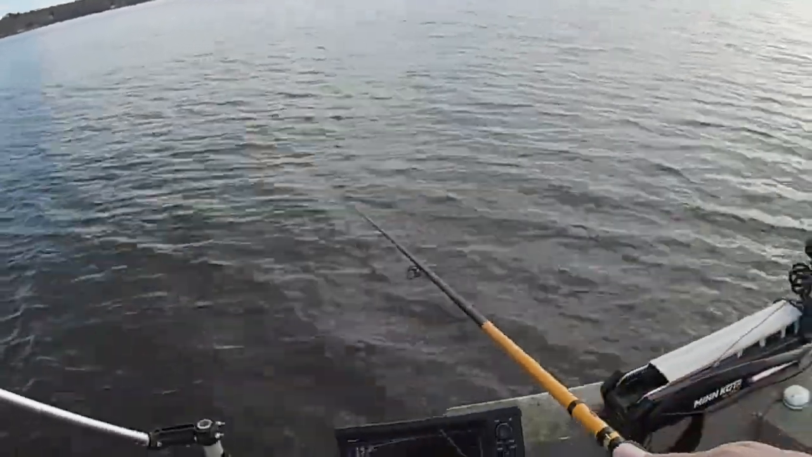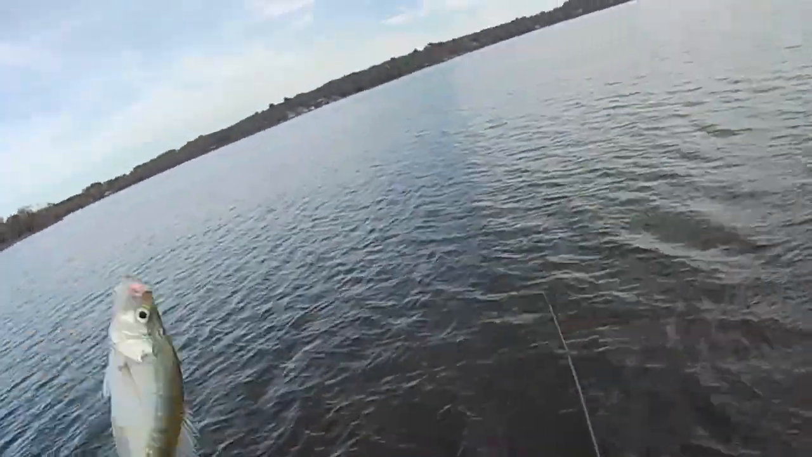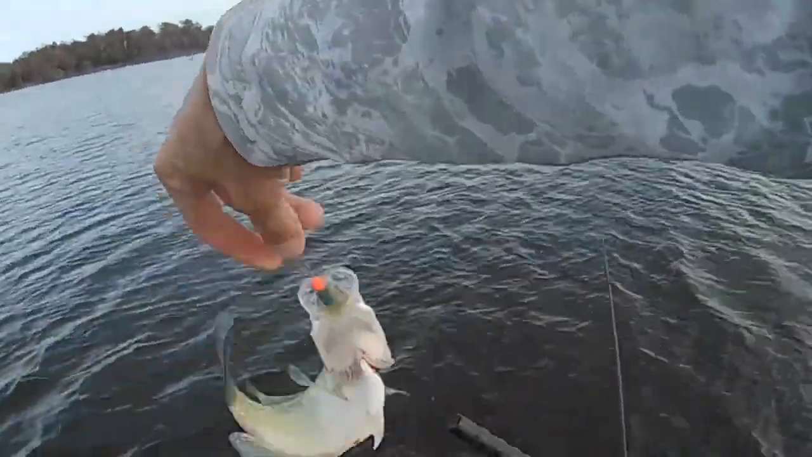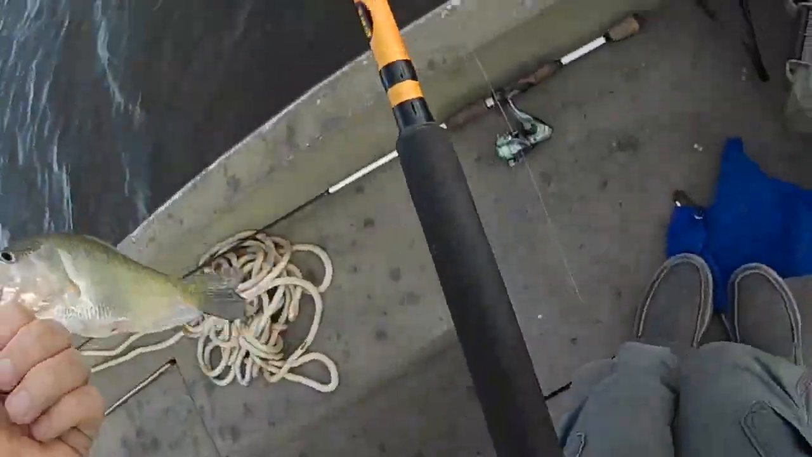Right down in the center of this thing. See if I can get hung down in there. There is another one out of there. This little bush is full of fish. They like that little old jig on there.